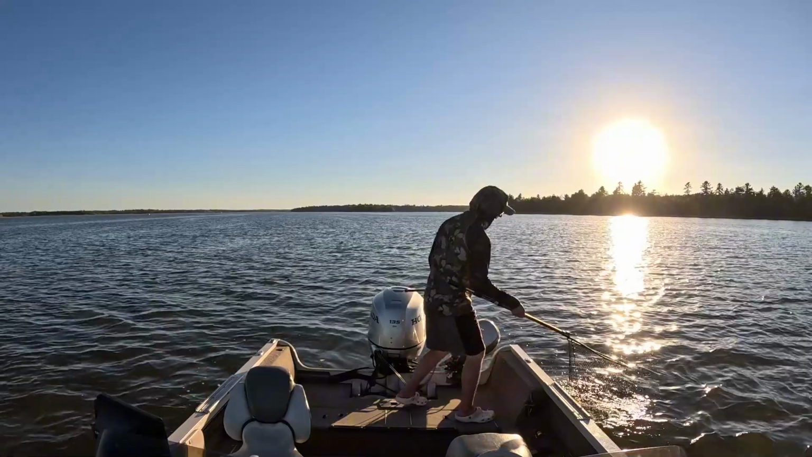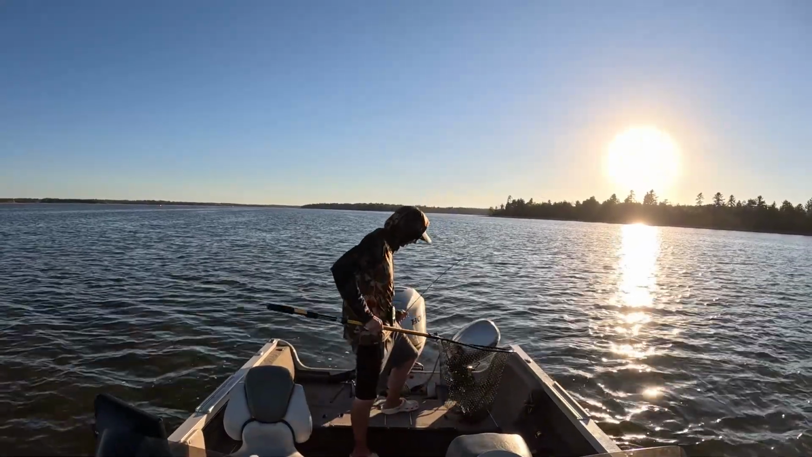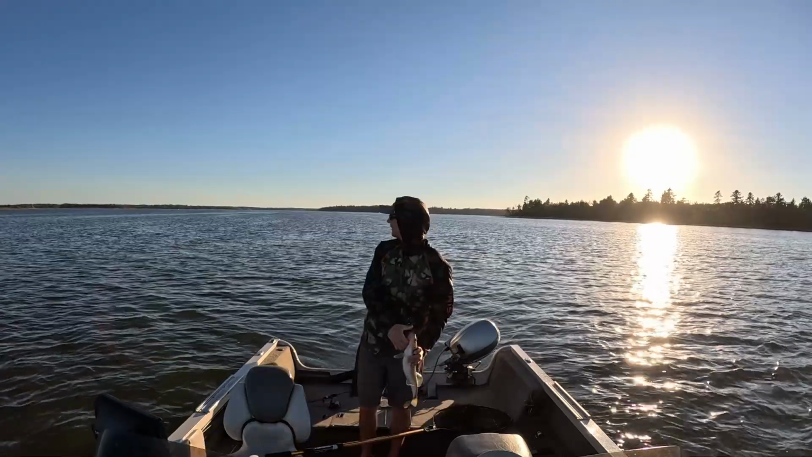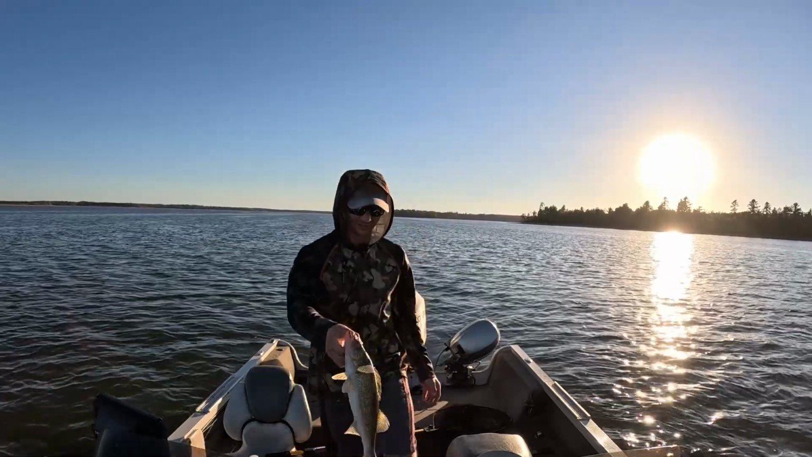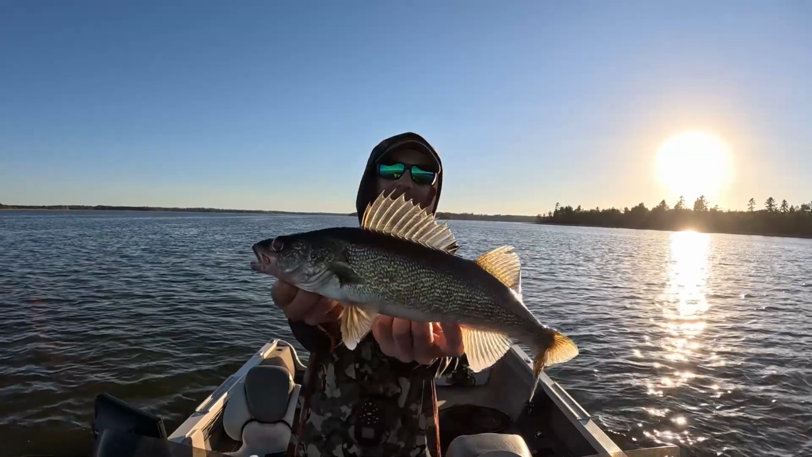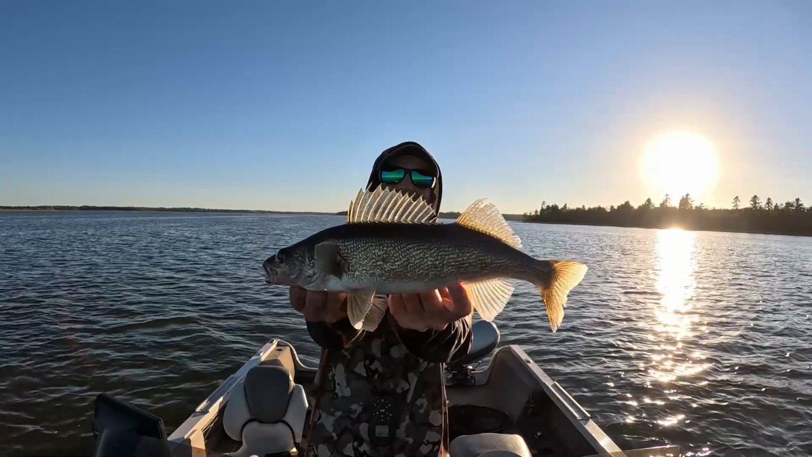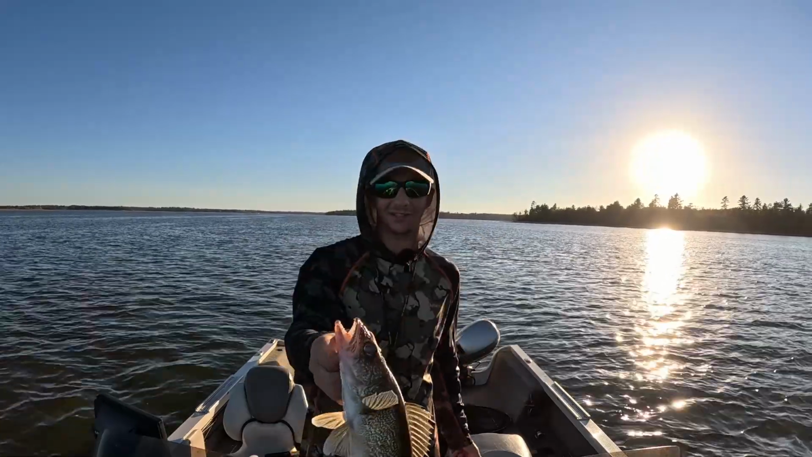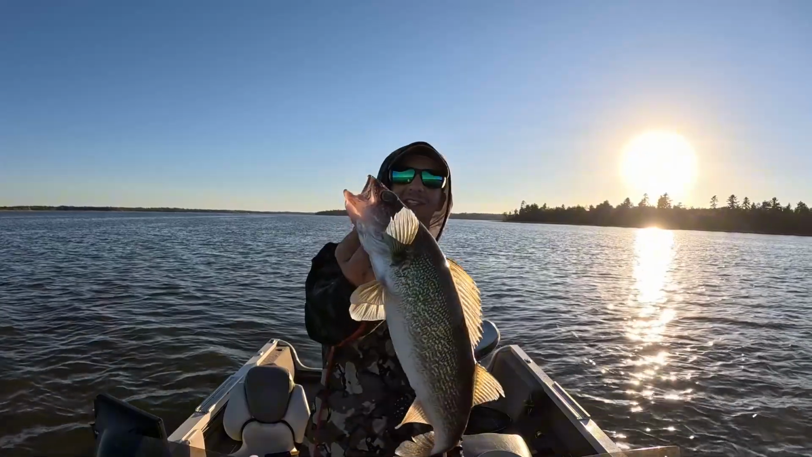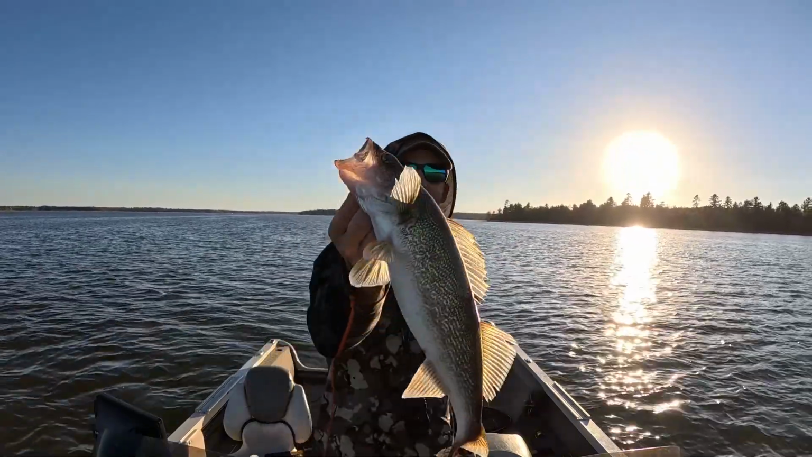Get him in the scoop here. All right. Beautiful fish. Just a picture perfect, probably 16-incher. Looky there. Beautiful fish. Awesome, awesome. He thumped that little crappie jig. That's the bonus of throwing them swim baits, is the walleyes like them too. So there we go, perfect fish. Let's get him back.